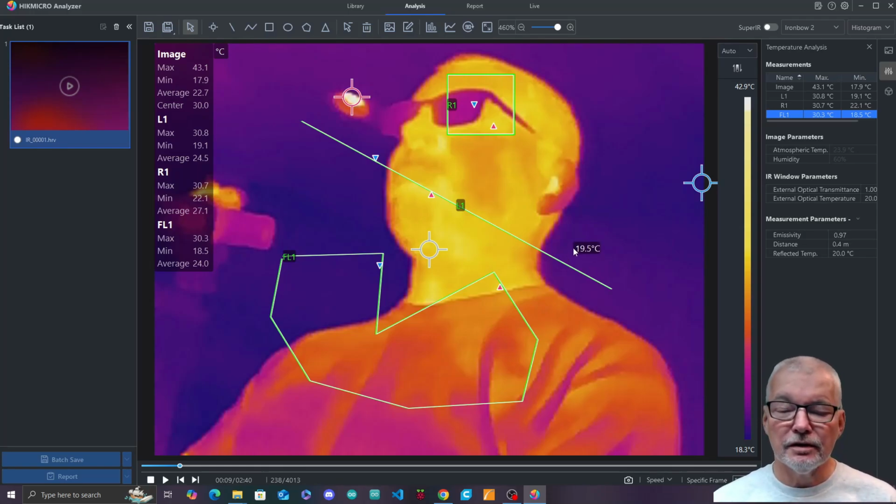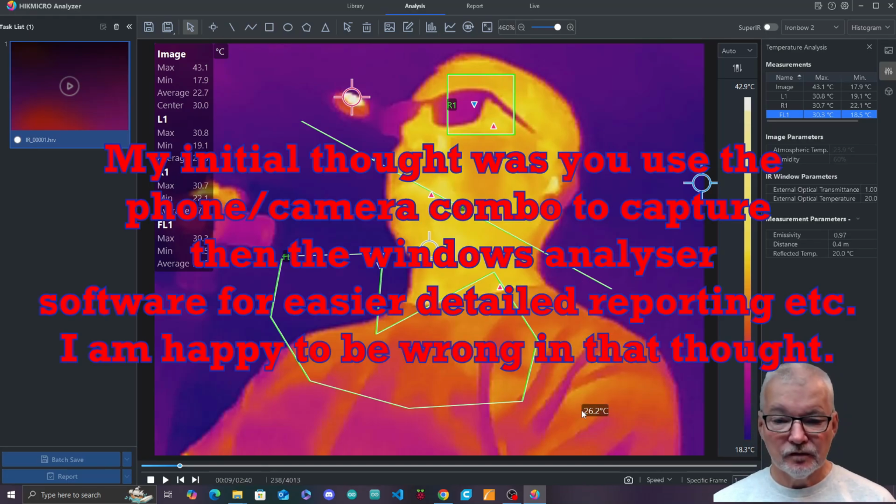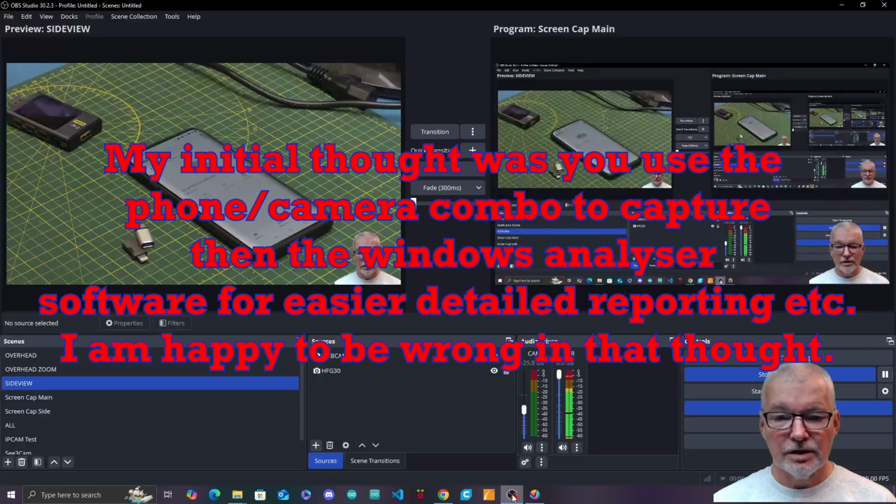What I'm trying to show you here is that the Windows application, I haven't seen it advertised anywhere on the websites or paperwork that actually says, and I haven't gone into detail in the HIKMICRO analyzer documentation, but when you're looking at the actual camera, let me just get back to normal view again because I'm busy talking to you here.